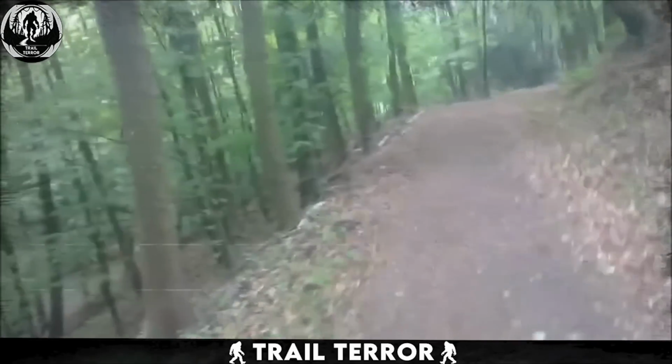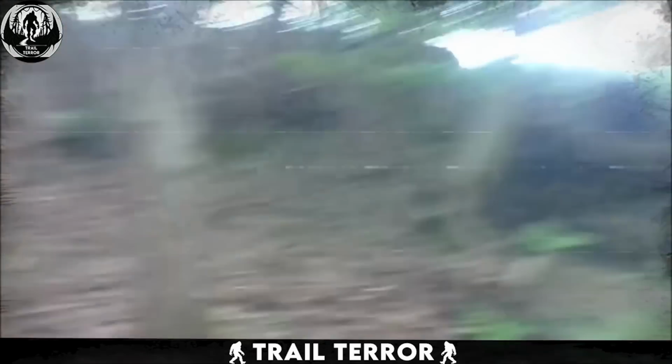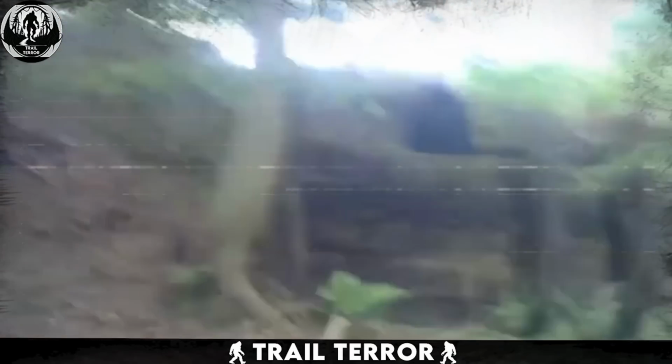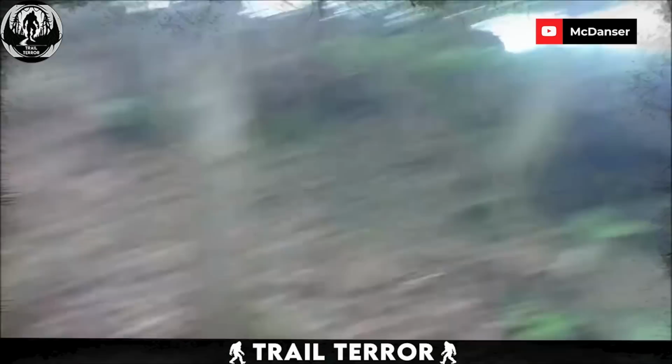Without looking back, he runs toward the trail, trying to get the hell out of there. But just when he thinks it's over, the figure shows up again. This time, way closer, and something about it feels even darker.